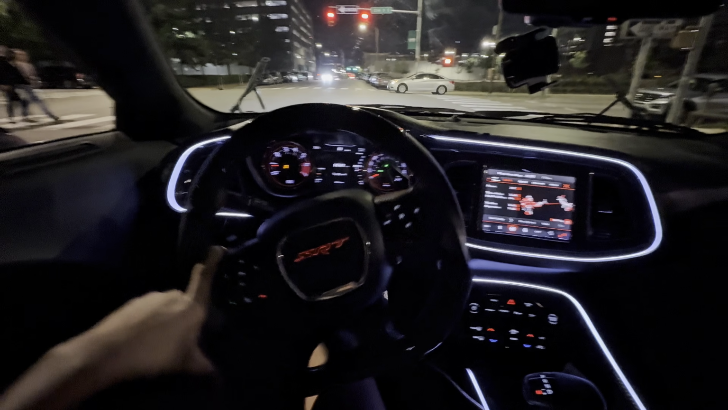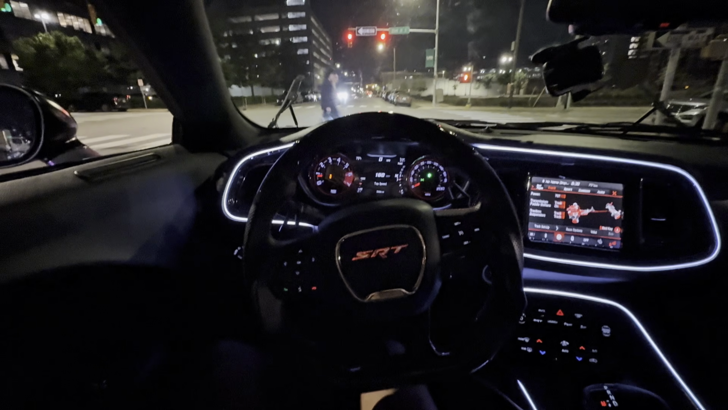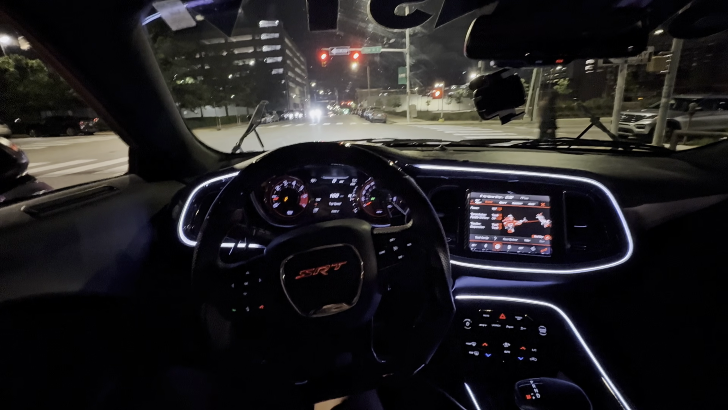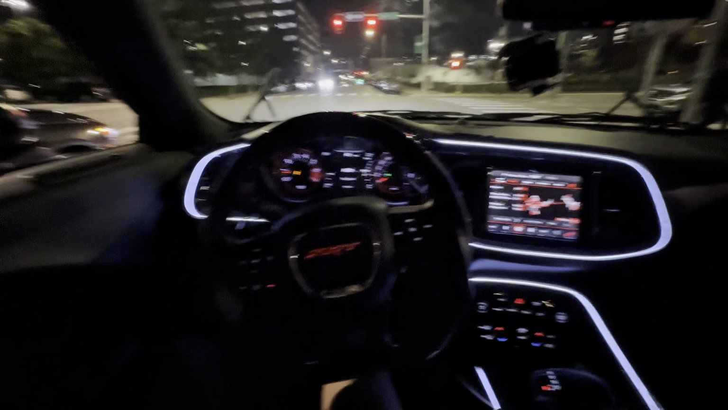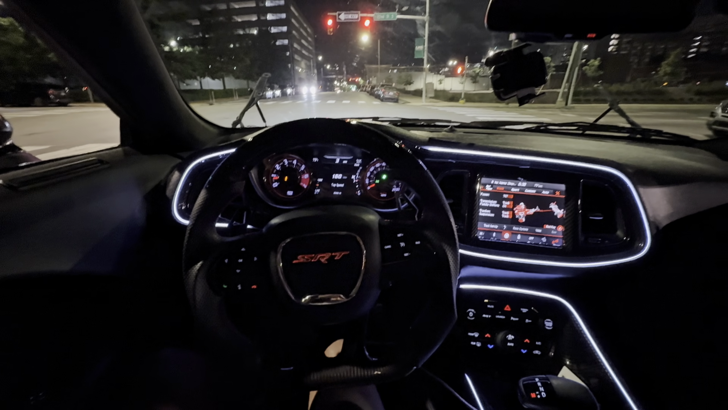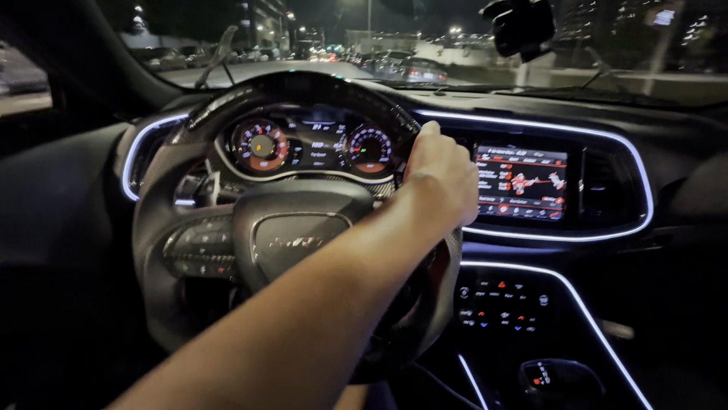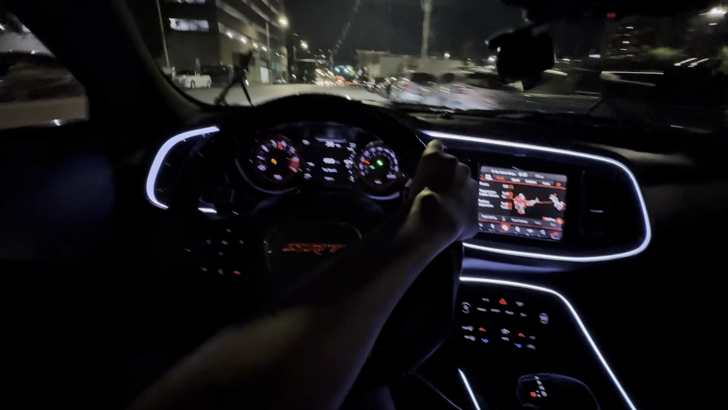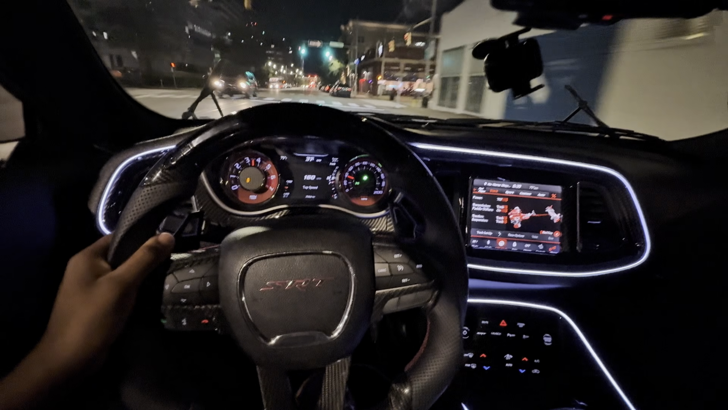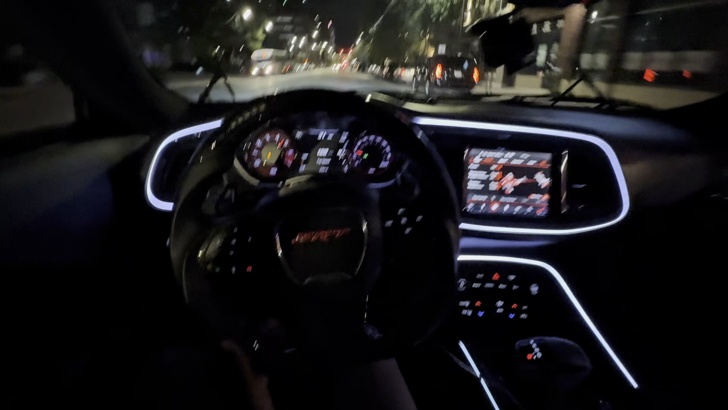See, they ass. Almost smacked some shit. This is why I don't drive downtown. Every time I make a POV downtown, I almost run somebody over. But they be looking at me like I'm crazy. And I really is. They just don't know. Other lane.